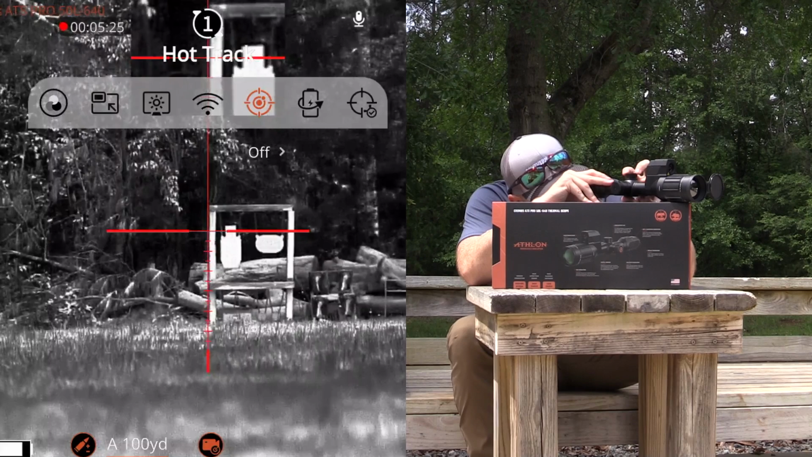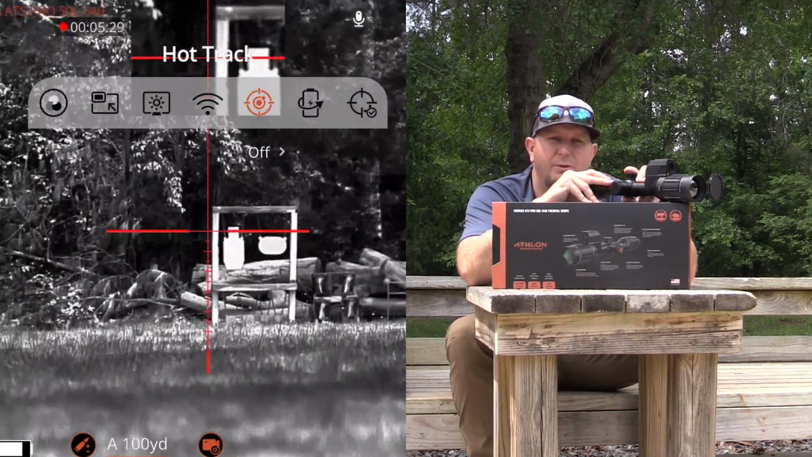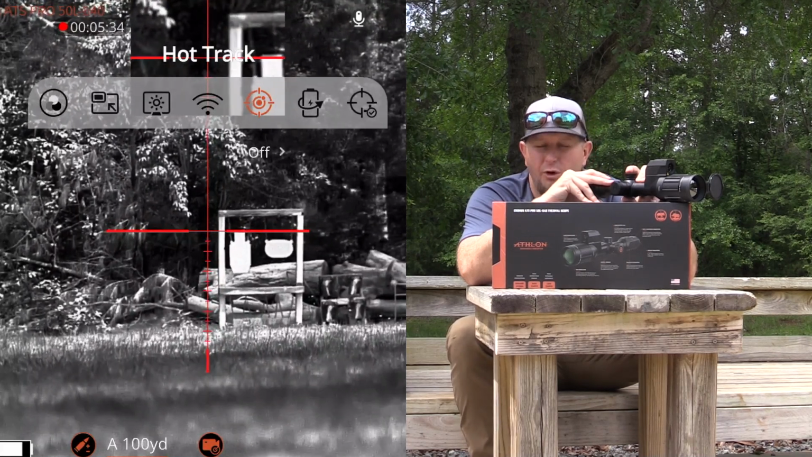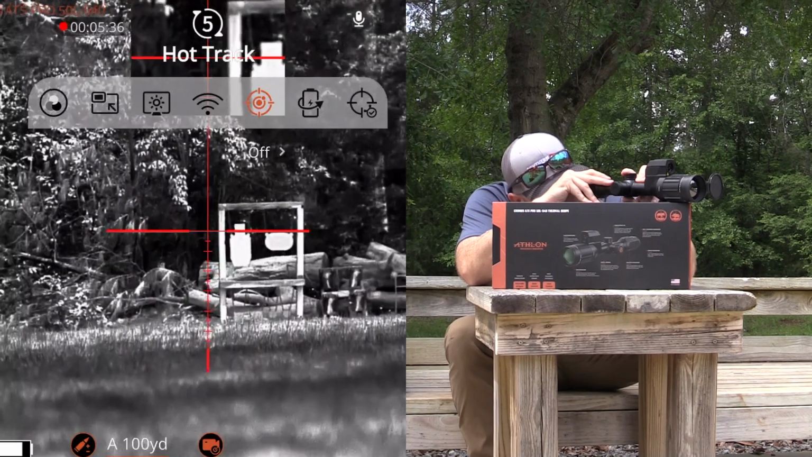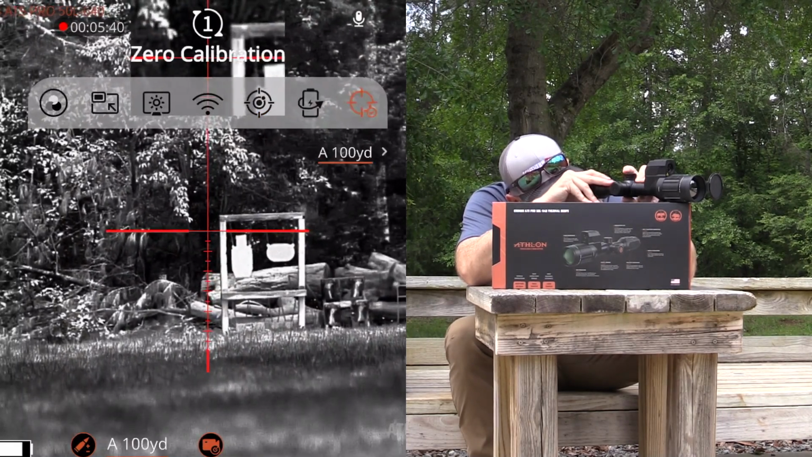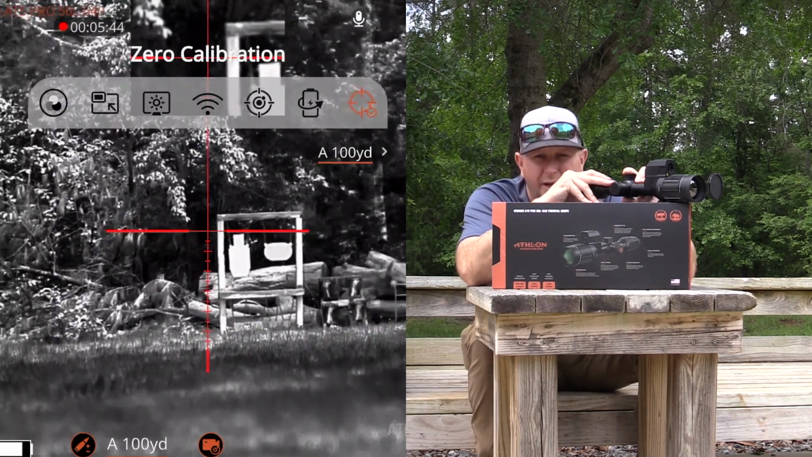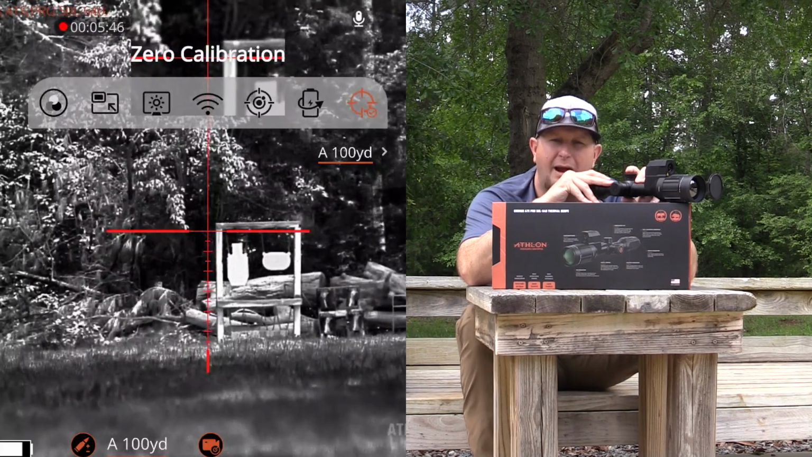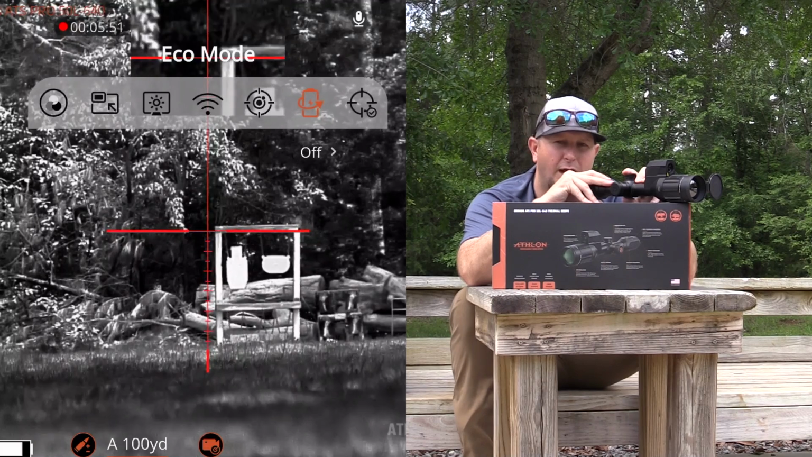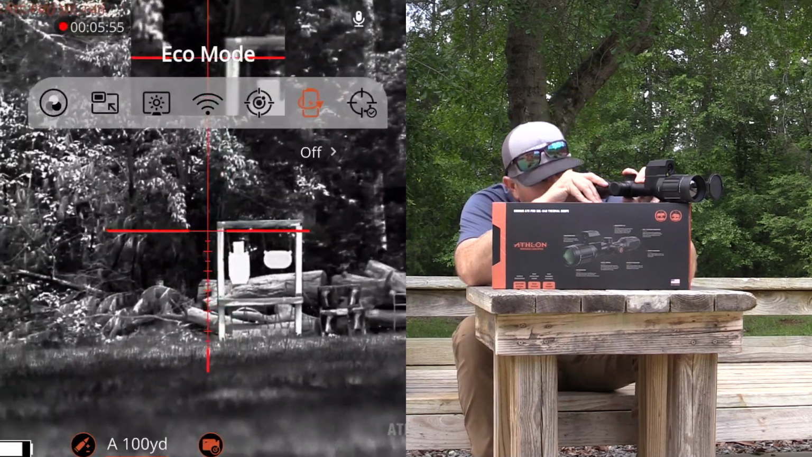The next tab, this is your hot track. So if you are somebody who wants to have a little icon tracking a heat signature while you're looking through the scope, you can turn that feature on and off there. And then you also have an eco mode. The eco mode will allow the optic to go into basically battery saving mode and be very conscious about how much energy it's burning. Maybe if you're on the tail end of a hunt, or maybe you forgot to charge your batteries like Guffey sometimes does, that's a very cool thing to be able to turn on.